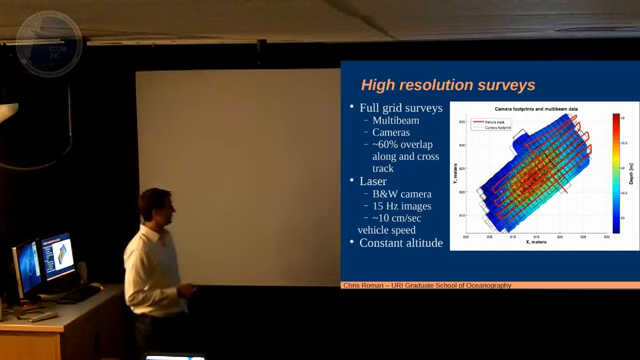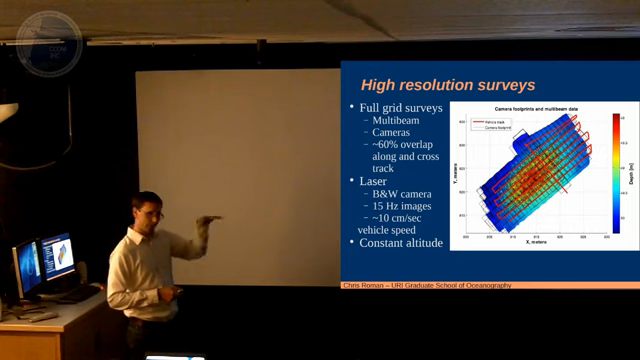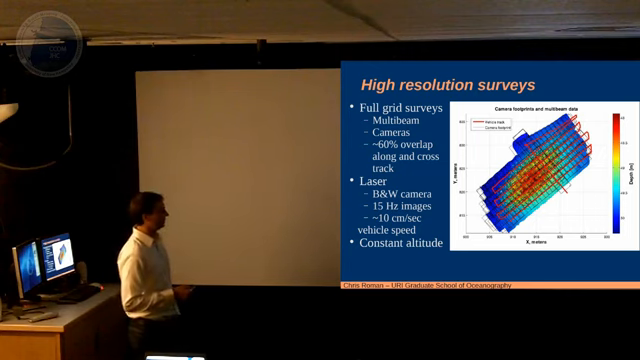Most of our surveys sort of look like this. We drive around in some sort of regular pattern with the RV. It's closed-loop controlled, so this is pretty easy to do. It does constant altitude, so you say fly 2 meters off the seafloor. It drives a nice pattern, 2 meters off the seafloor. You make sure all your data overlaps.